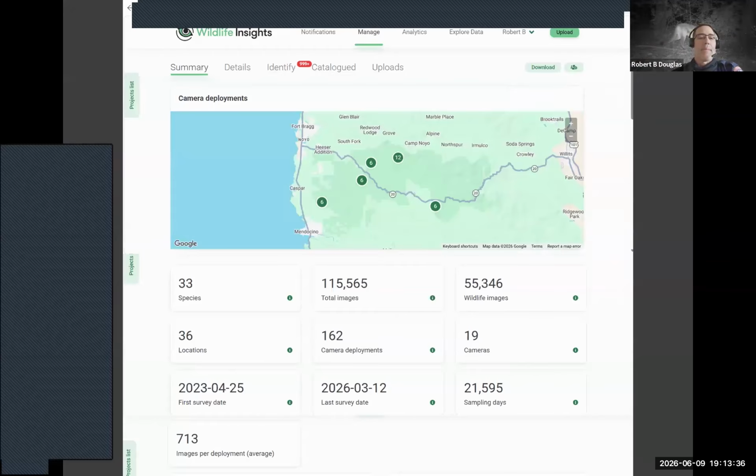And here's an example of the project that I'm going to talk about tonight. This is a summary page, and you see the dots on the map that show where I have cameras. The summary page shows that there's 33 species detected. We've generated 115,000 images, and a little under half have wildlife in them.